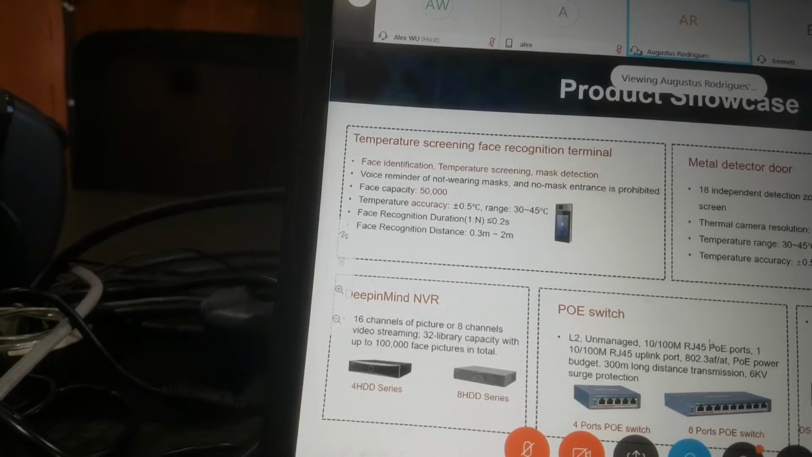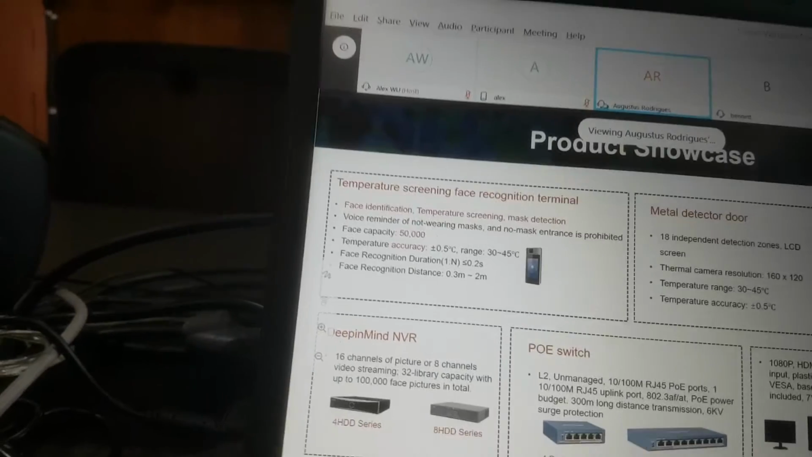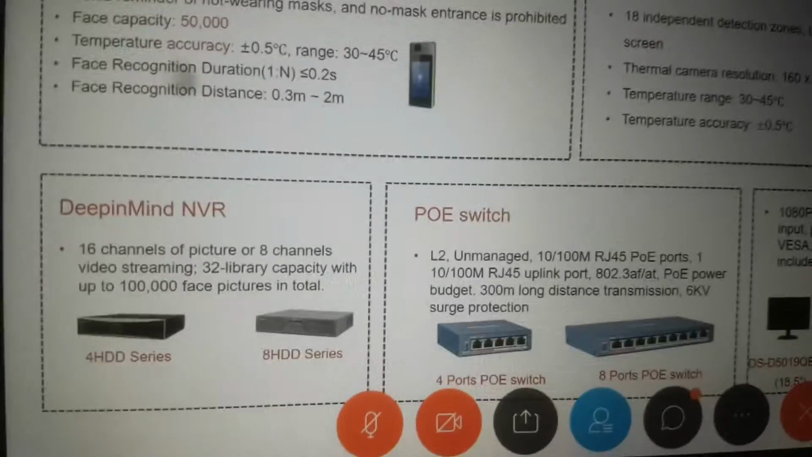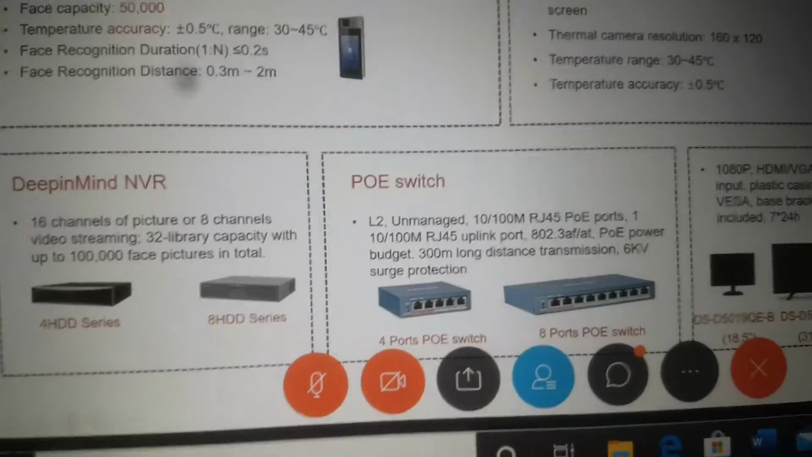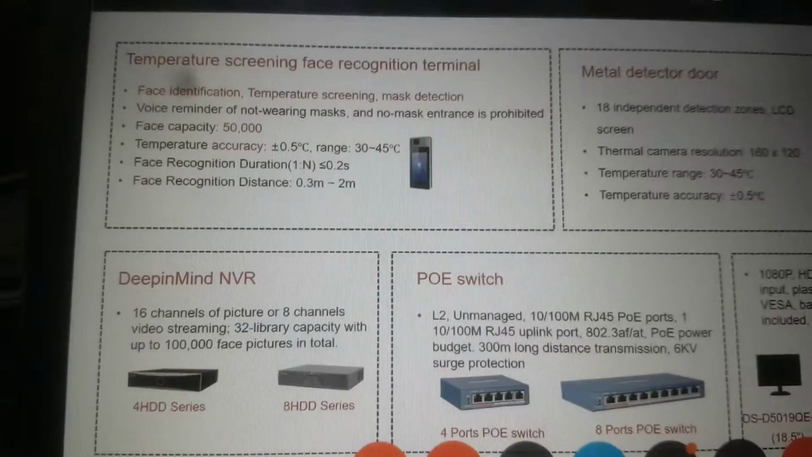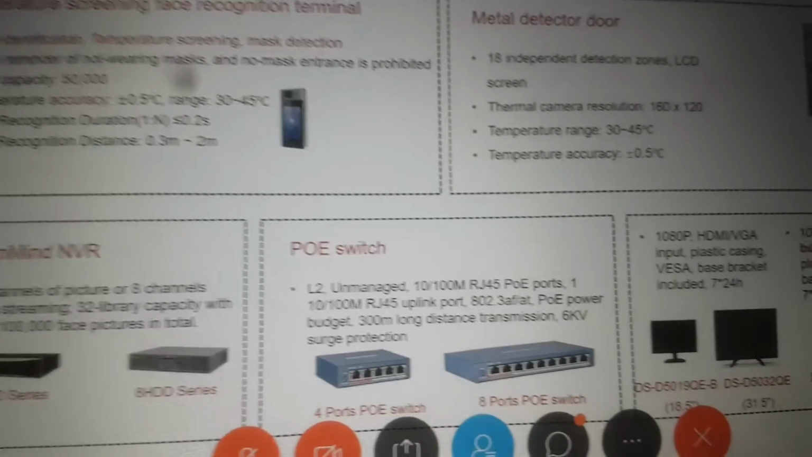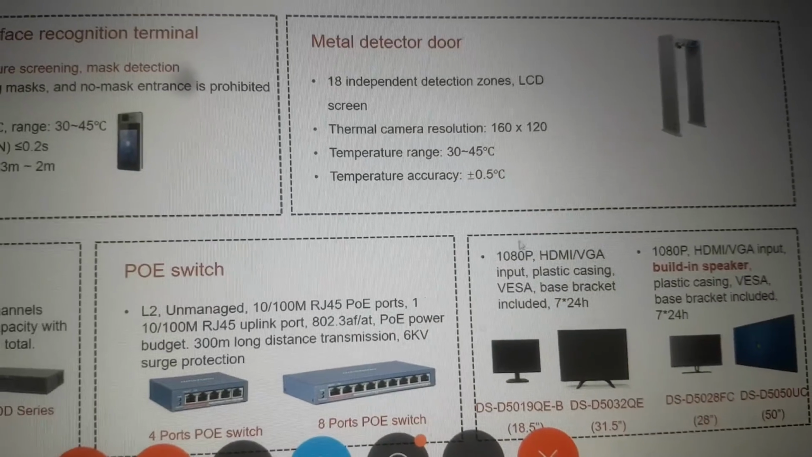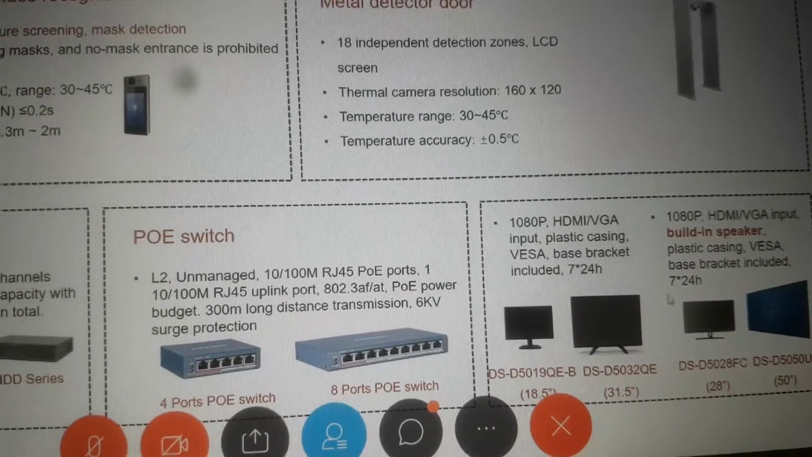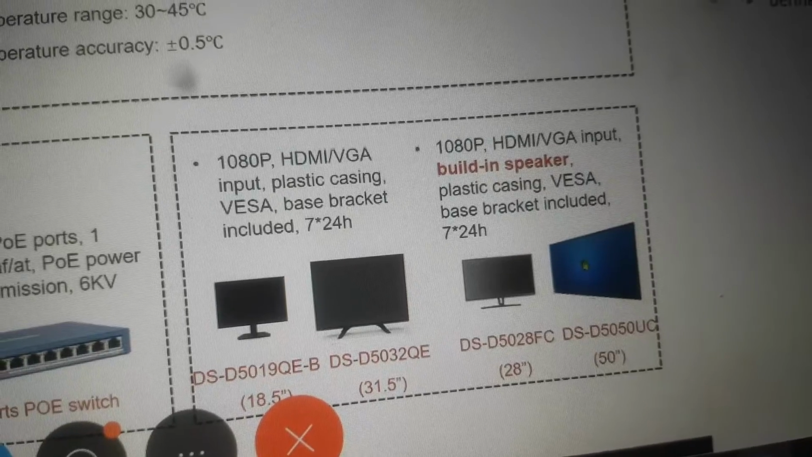When we do this solution, we always try to club our solutions all together. We have PoE switches, so we always club PoE switches. We have monitors, so we always do it as a clubbing solution in order to give a cost-effective solution. We have various solutions built up. A speaker is also there, or a normal plastic casing monitor is also there. It depends upon the customer's requirement. We give all these solutions.